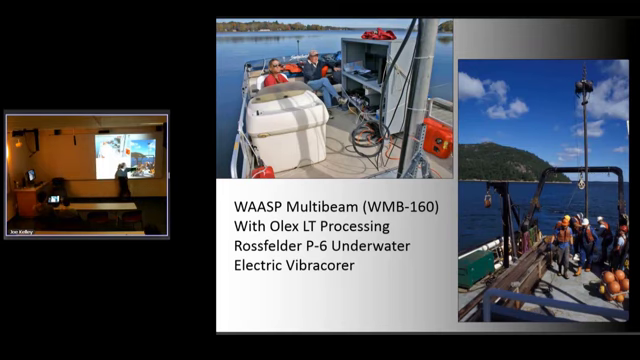This is a 6-meter pipe, primarily because the U-frame on the back of the boat will only let us pick up 6 meters. It could go deeper, but we don't have a boat that's capable of getting it onto the boat. But it's an underwater electric vibracore, a couple hundred meters of cable, so we can go fairly deep, and it's been the key geologically to looking at what we remotely sense with geophysics to see what's actually there.